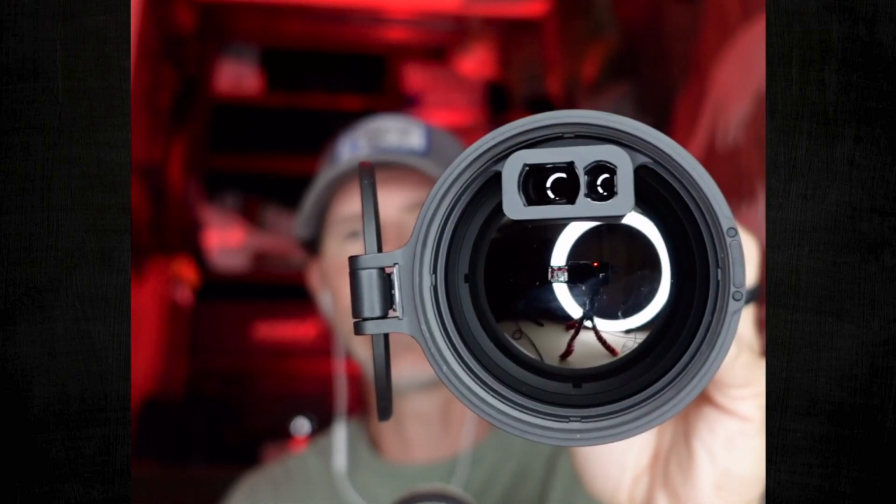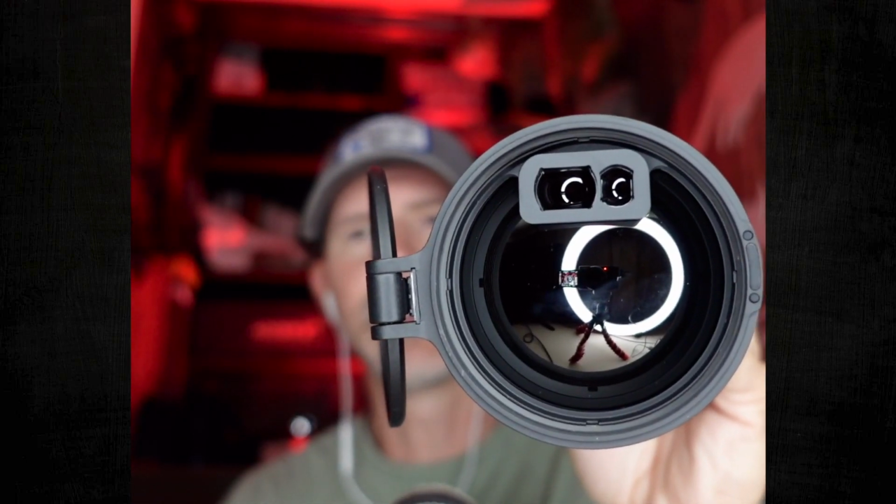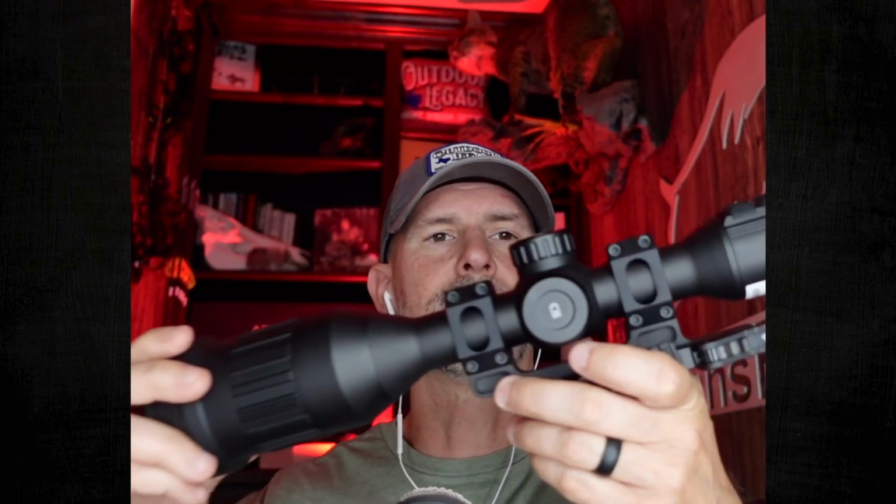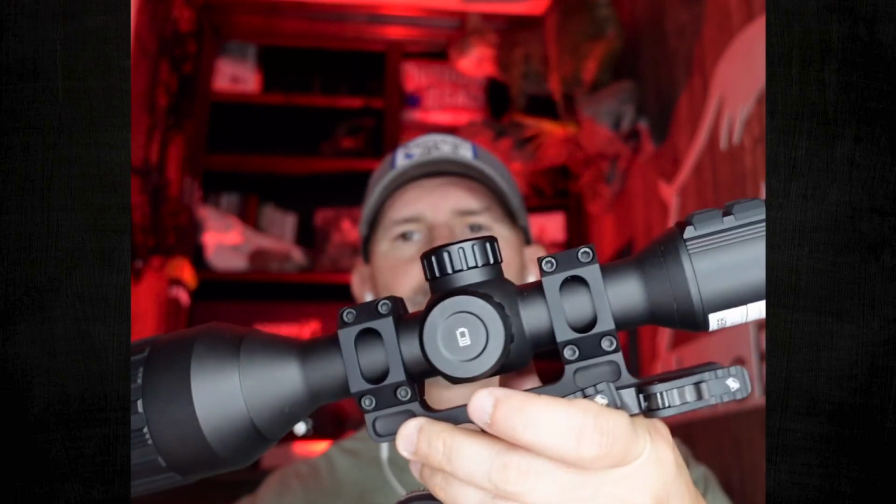Looking around the scope, it's kind of funny to think about, Jason, that we're talking about this and the size is a positive. I don't know if we've had that happen too often. The laser rangefinder is actually built inside, mounted inside the objective lens. So it does have an LRF, you just don't see it. I should have mentioned that. You're right, that's a good point. It's inside that objective lens, so it's not hanging off the side, not hanging off the top. Just a very seamless, very good looking design, regular tube style scope.